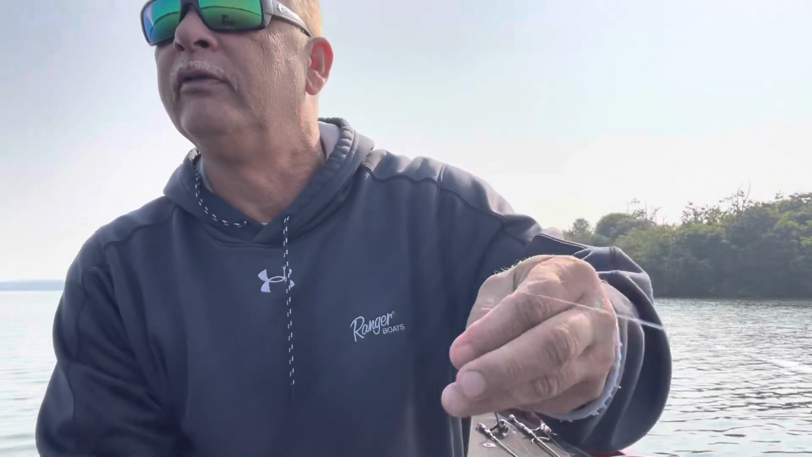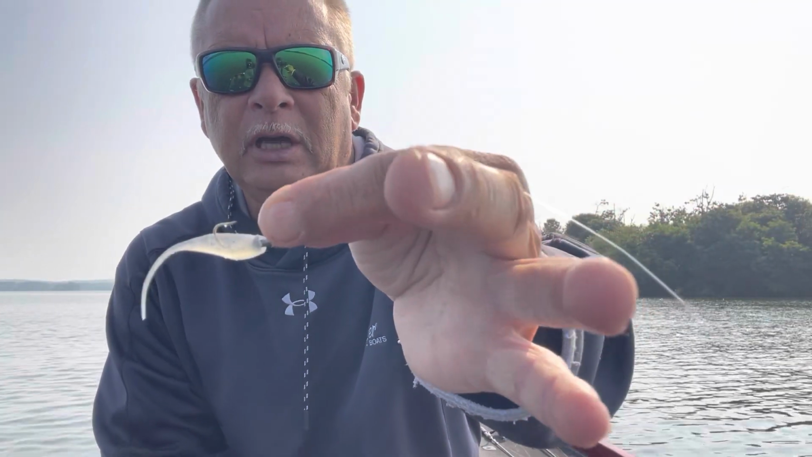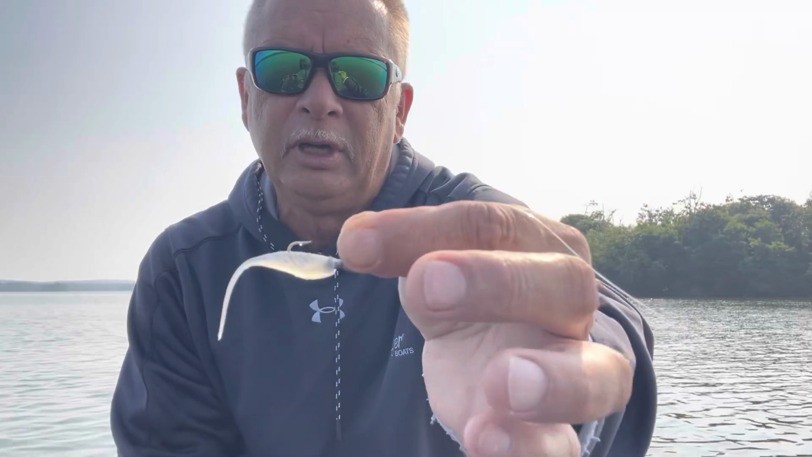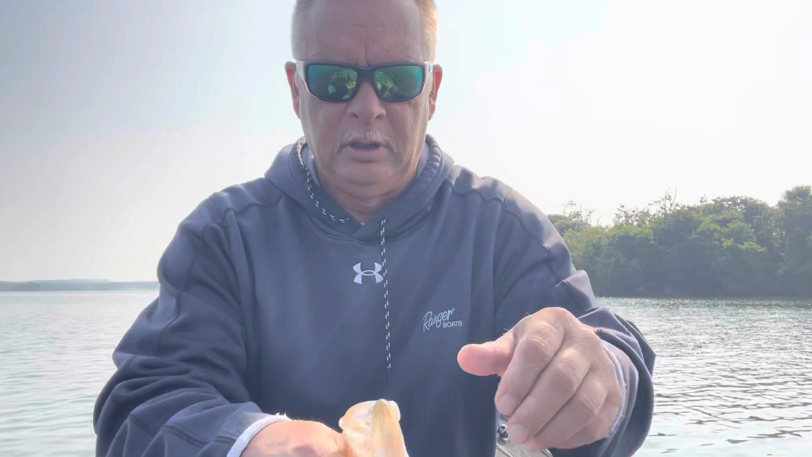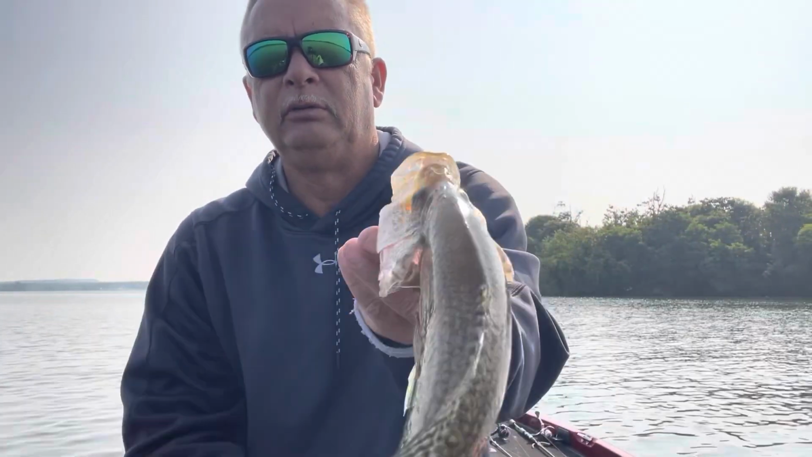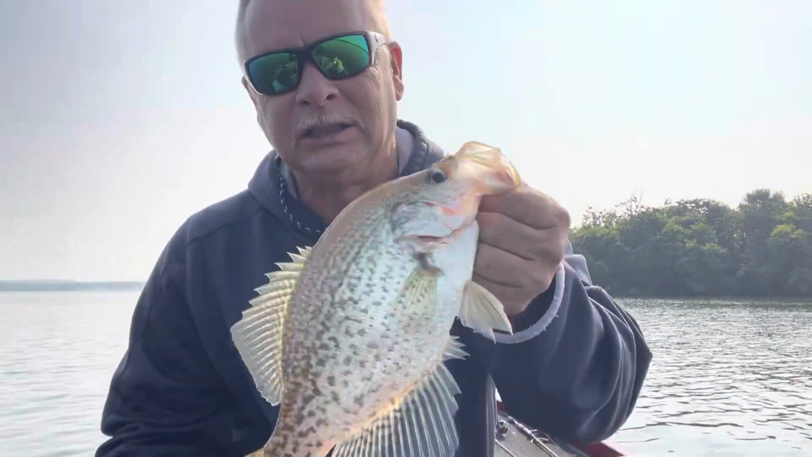Man, look, South River Baits down here in this clear water, that Crystal Shiner, 16th ounce. I should be on the 8th because it's a little deeper here, but it's taking me a few minutes to get that jig down there. But look, once it does, look how thick.